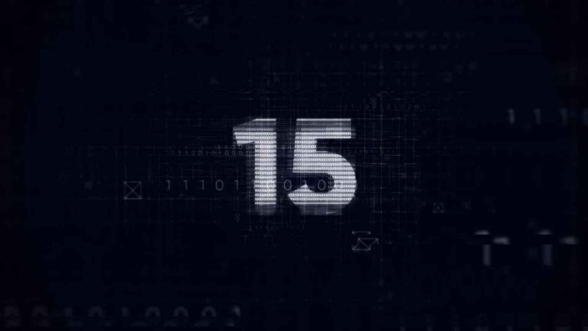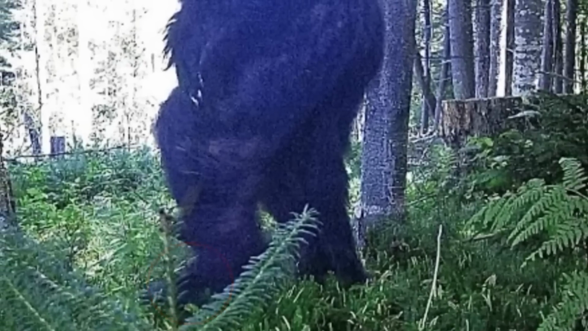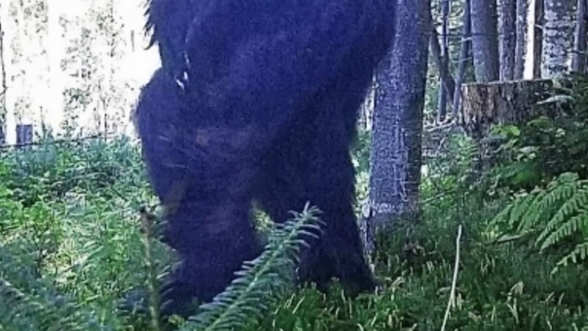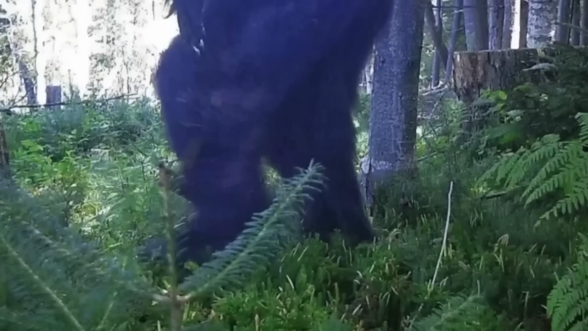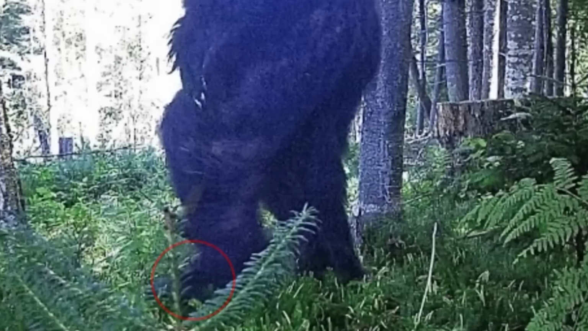Number 15. Unidentified creature. This clip was reportedly filmed in September of 2017. Like most strange uploads on the internet, users had much to say about it. Unfortunately, the camera didn't capture the full image to help make identification easier, but users were left to guess.